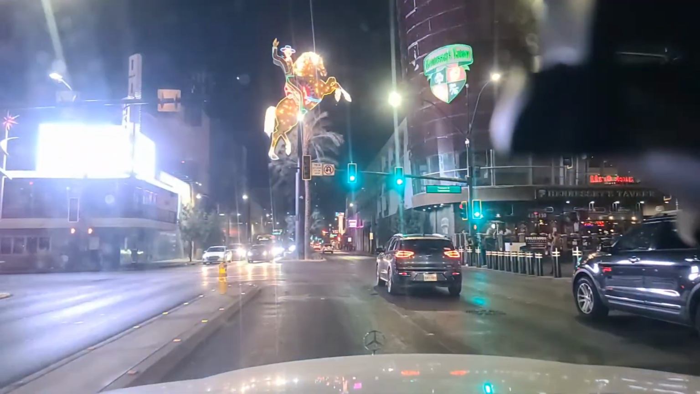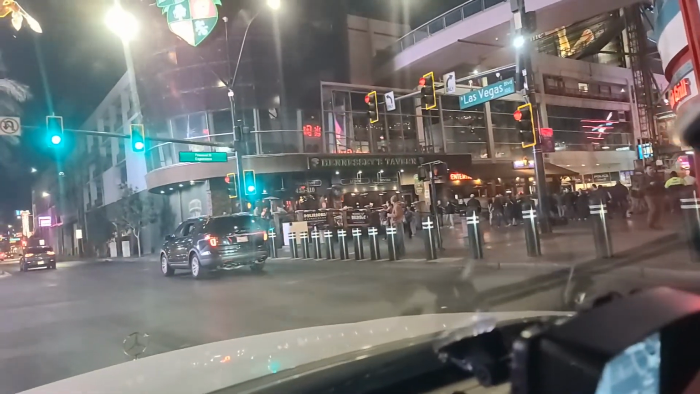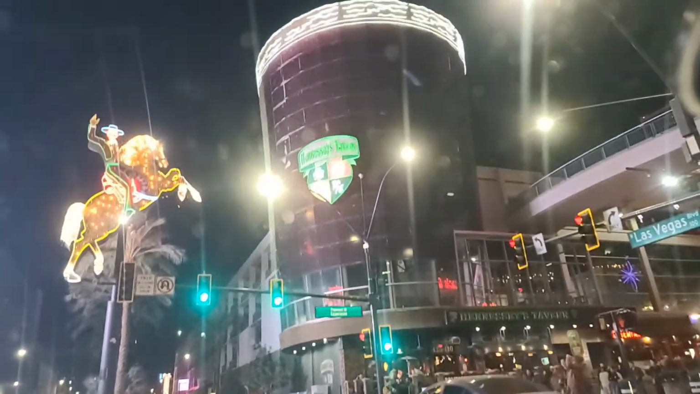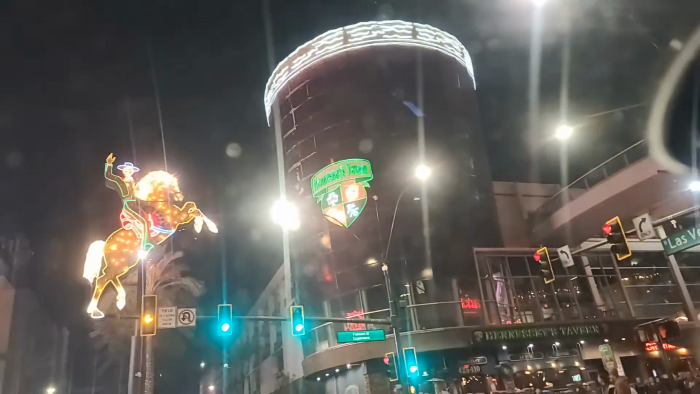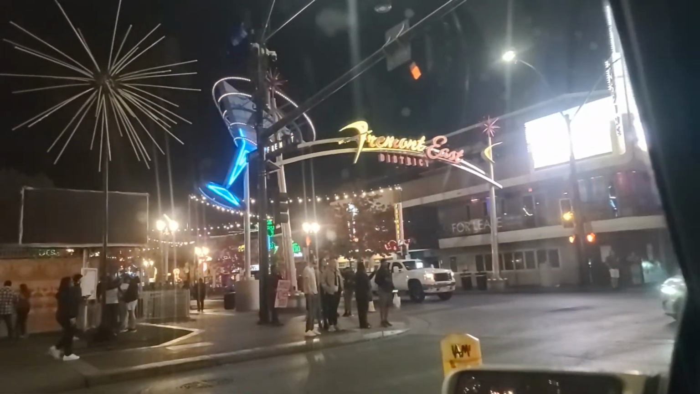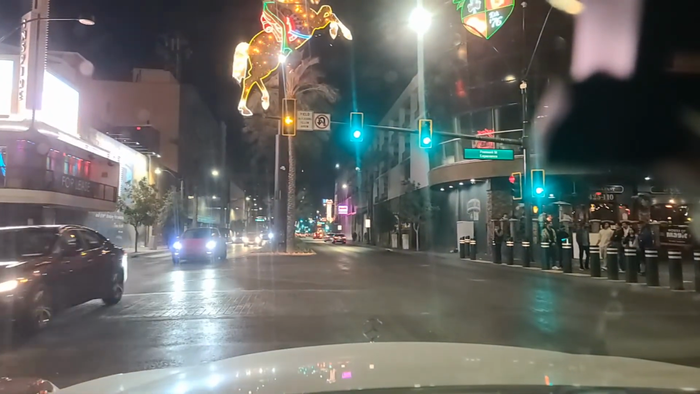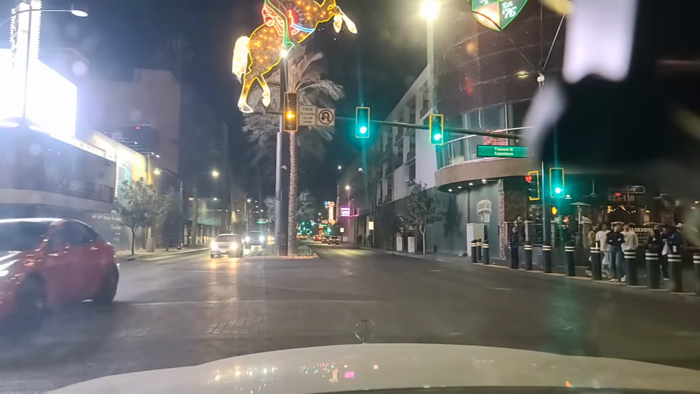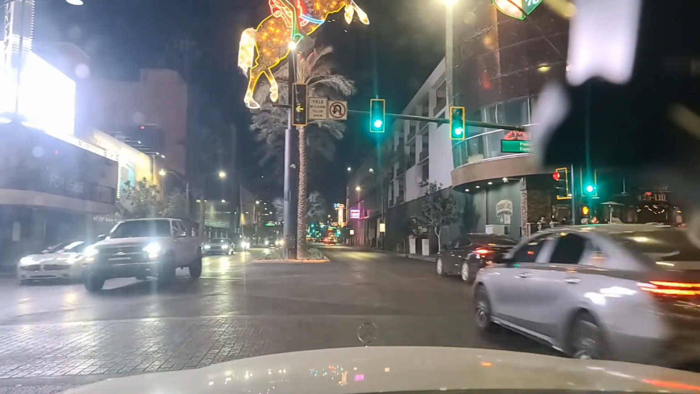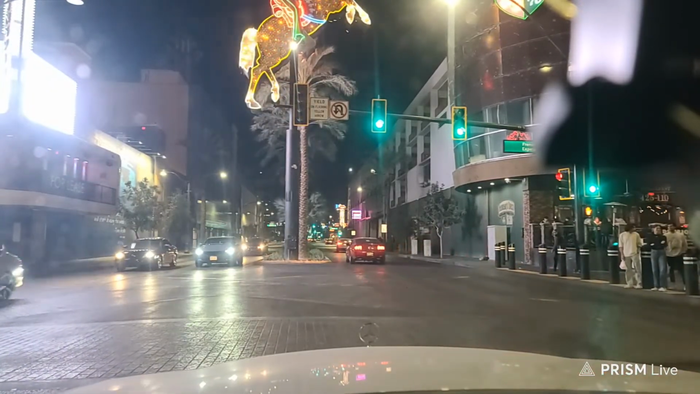So come up here to the east end of the Fremont Street Experience, which is not all that busy right now. You can see Hennessy's Tavern there with the huge Guinness glass. Guinness-filled glass, that is. And then the Fremont East District, which they're trying to build up over here into a dining and entertainment district, but it's kind of a slow go. And the prices they charge over there are just as bad as they are on Fremont Street, if not worse in some regards.